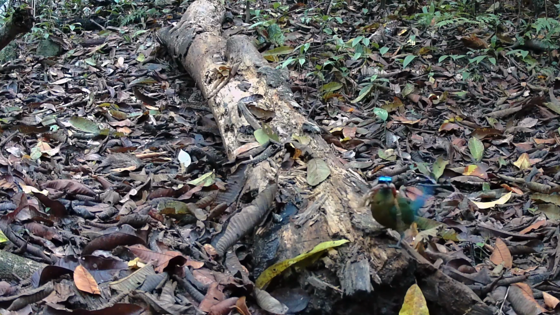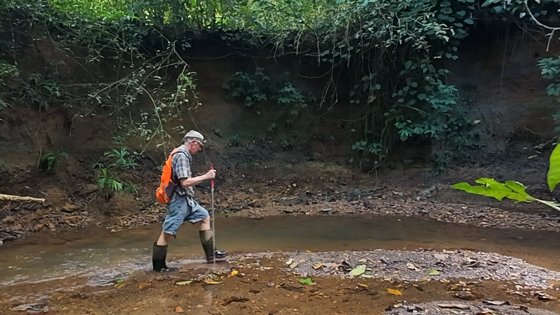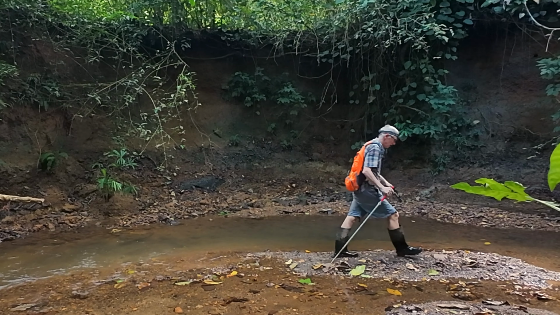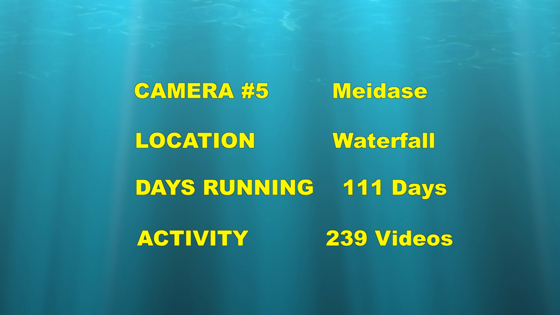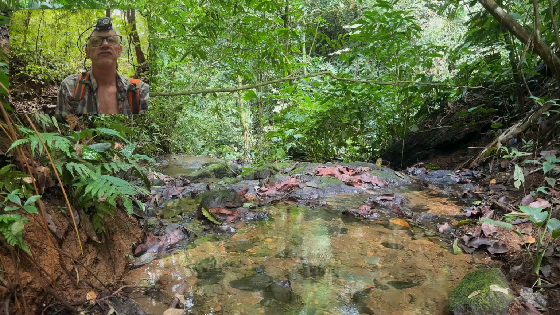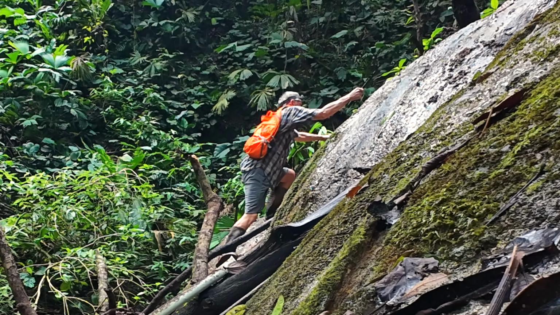And check out this mop with a frog for breakfast. All right, just beyond there is our waterfall. And then we do have a camera right here. It's either a Guard Pro or a Midas, I can't recall.